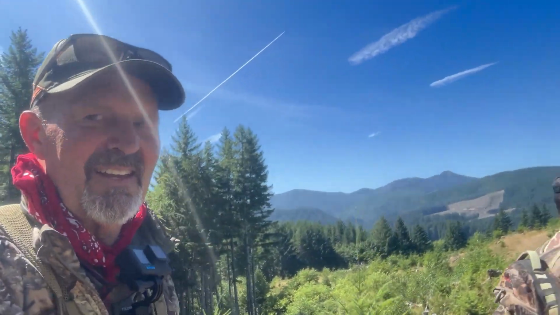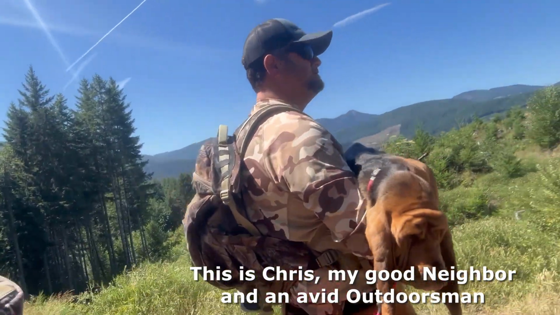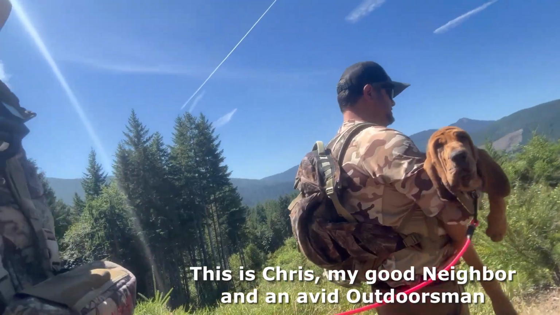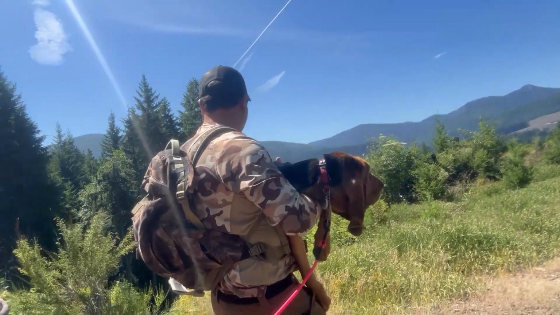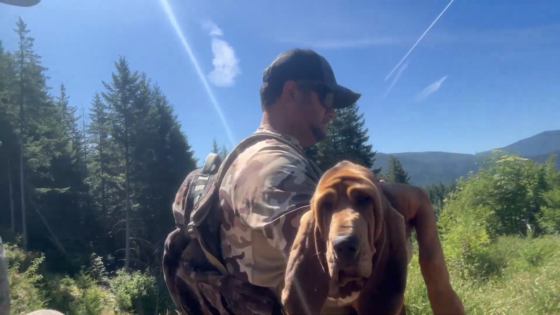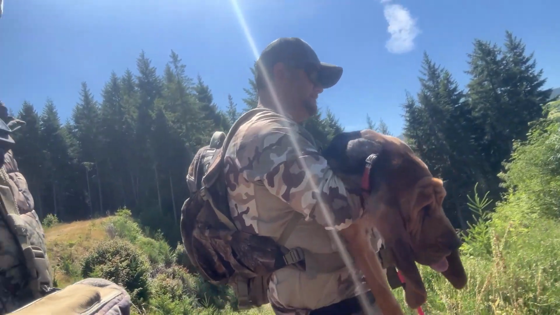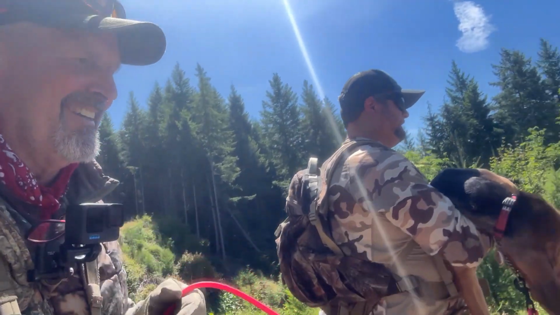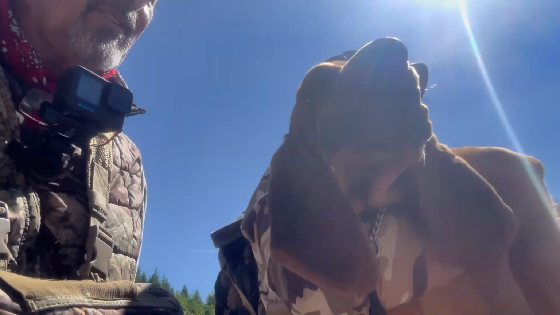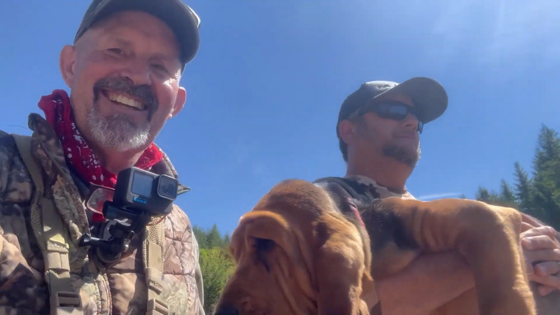Alrighty, coming down off the mountain. We got some dog training going on called puppy carrying. I've done it for a while. Chris is doing it now. And she's learning not to squirm in case we ever have to do this when she's a big girl. She'll know to just relax. You're missing all the smells? Is that it? I know. What a good girl.